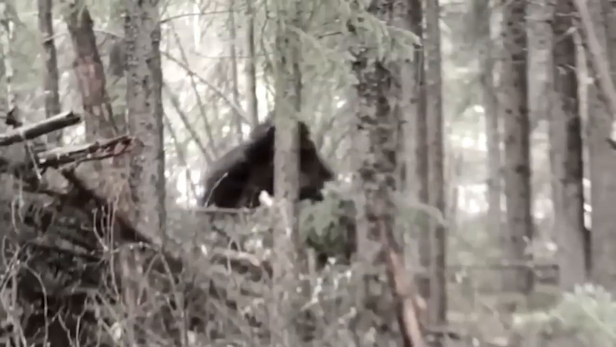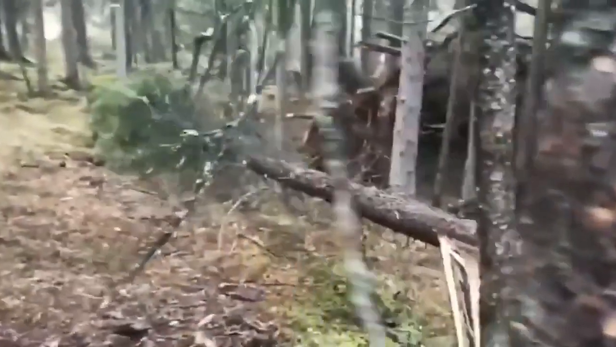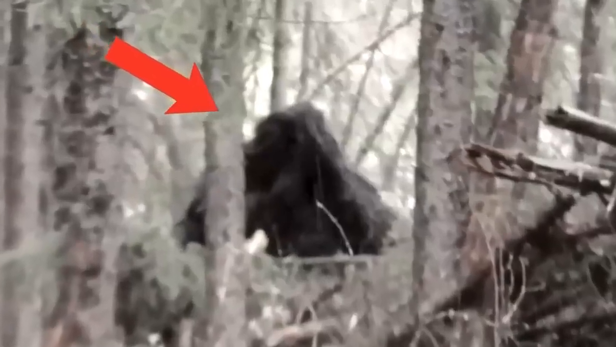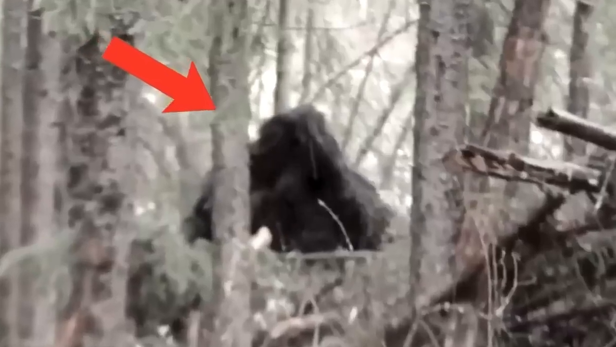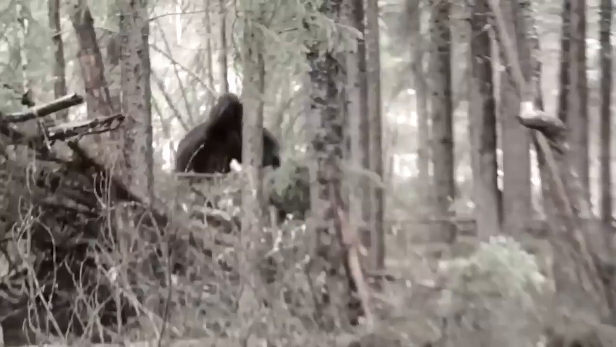The house was constructed using huge logs that were tied together, measuring up to 5 meters in length and standing 7 meters from the ground. In it, he found the rotting remains of numerous herbivores, while the area around was empty.